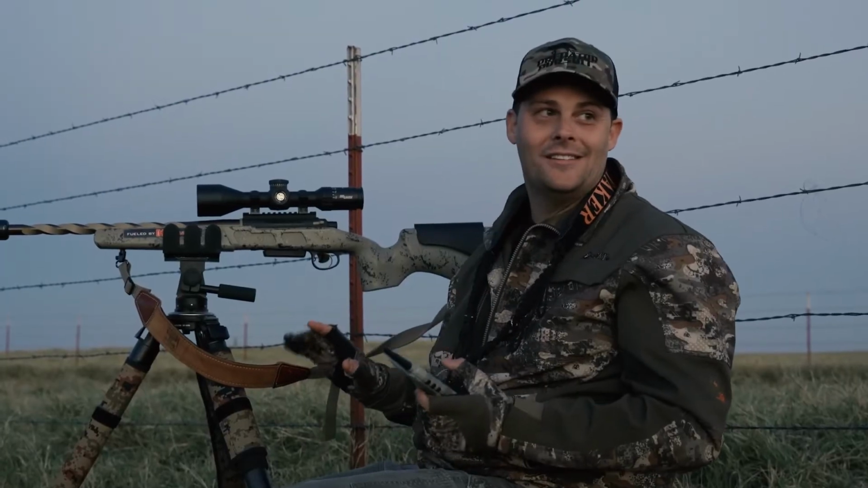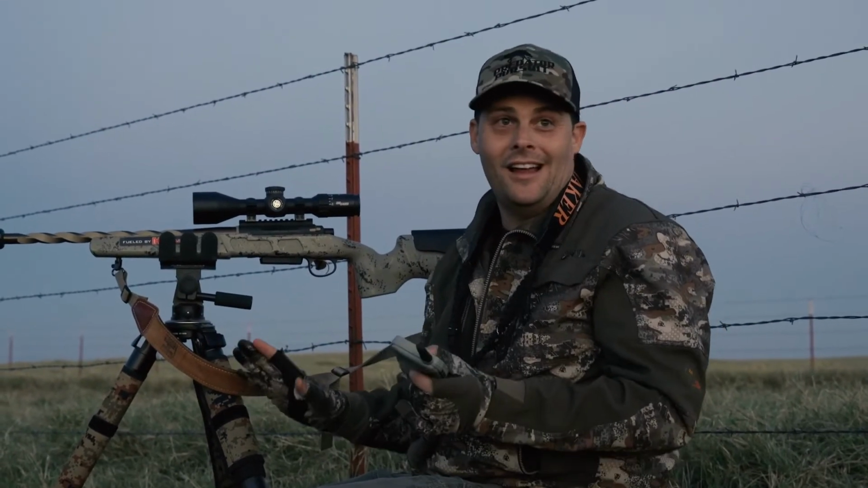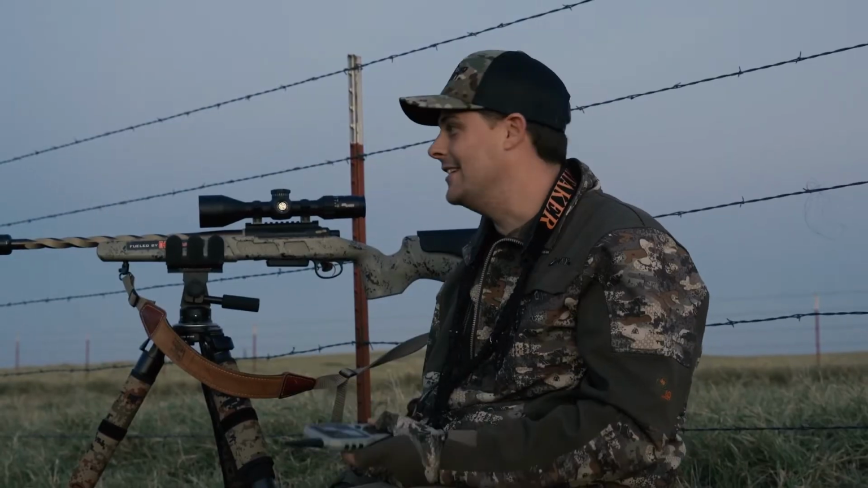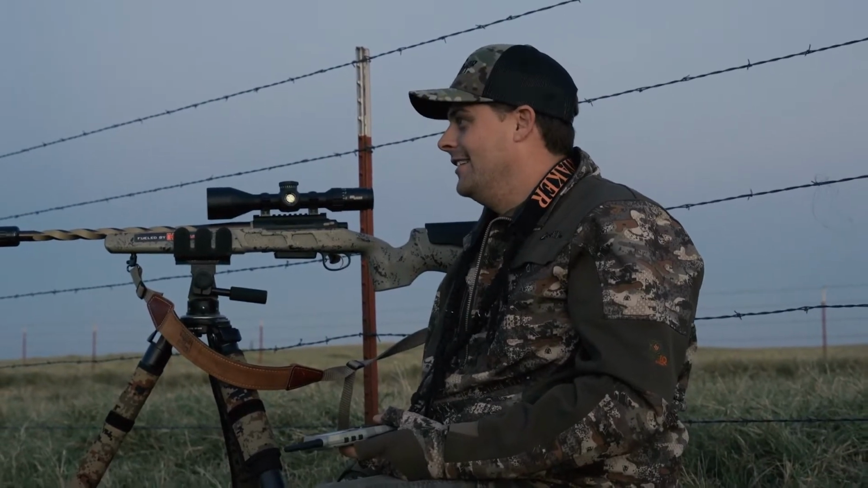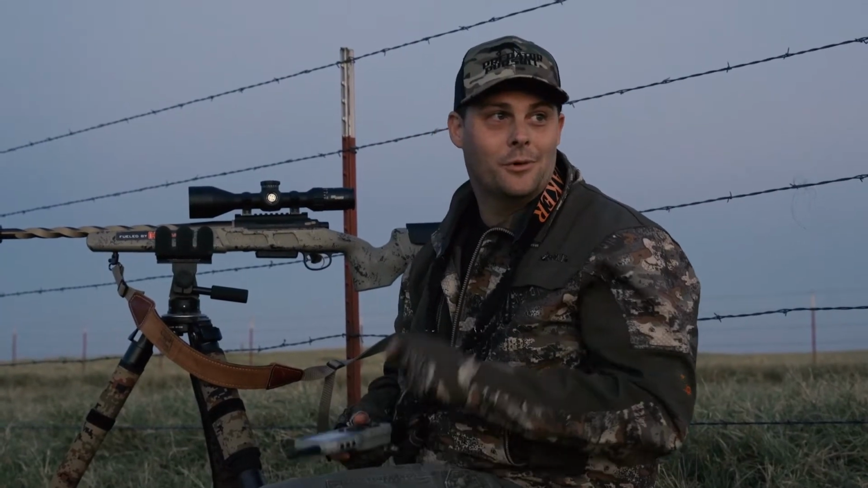I'm telling you guys, if you get a chance to get a tripod and shoot off that, I didn't even guess that shot. It was that steady. No kidding, when we started shooting them couple daggers last year, off the top of the rack and on tripods, it changed the game. Can't miss, it's awesome. I love them. We better book it so we can get over there before it gets dark.